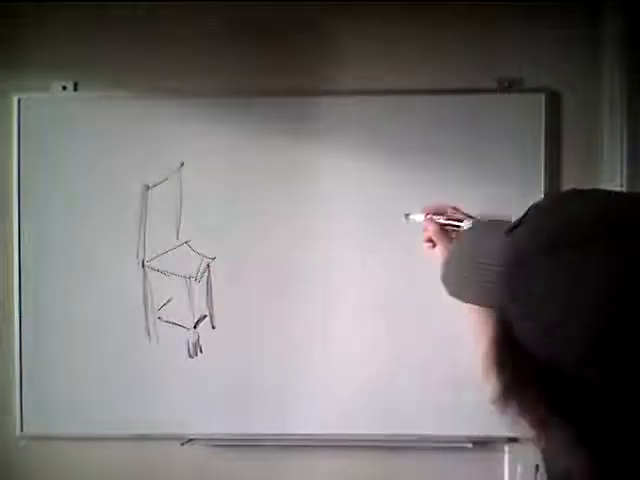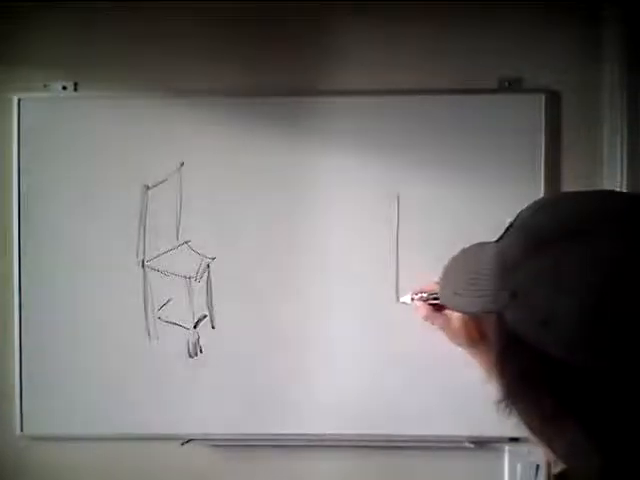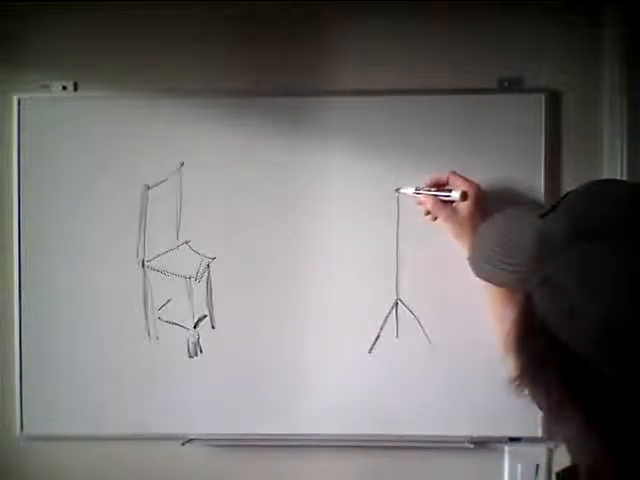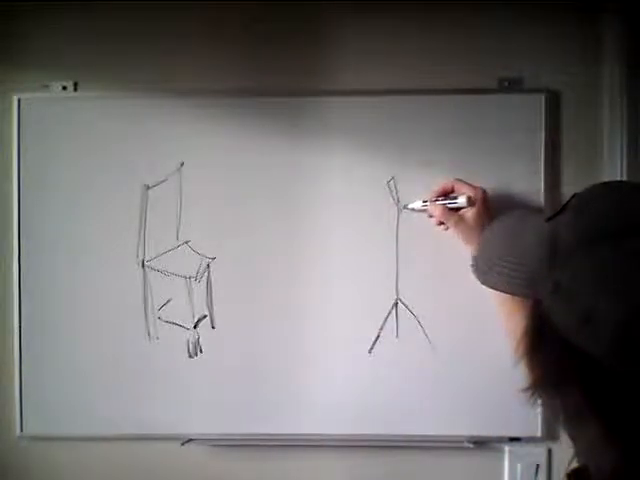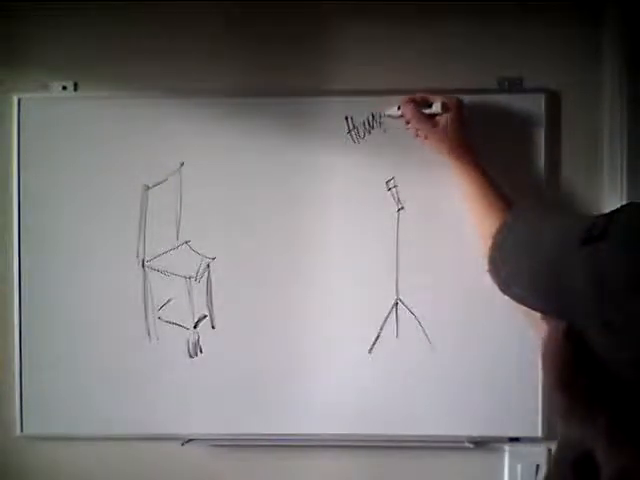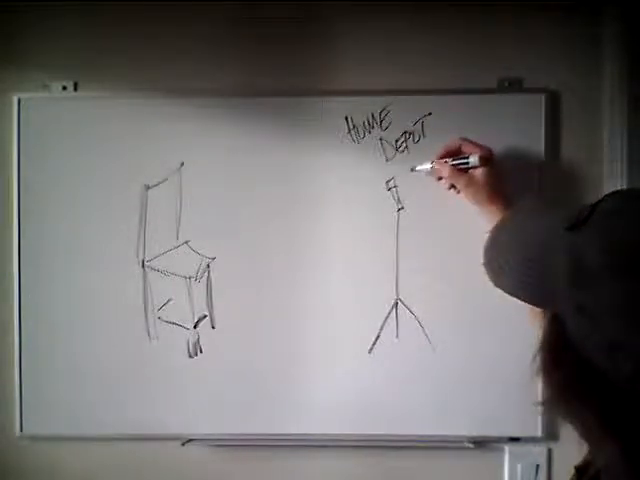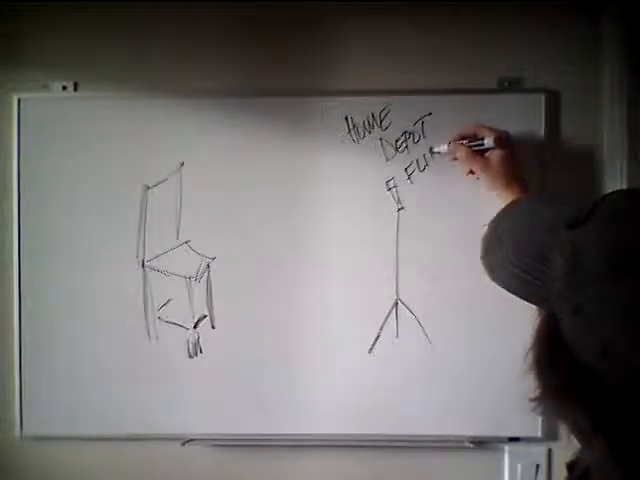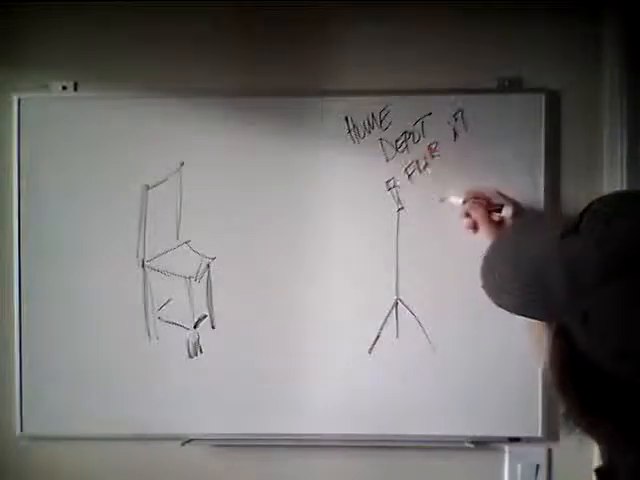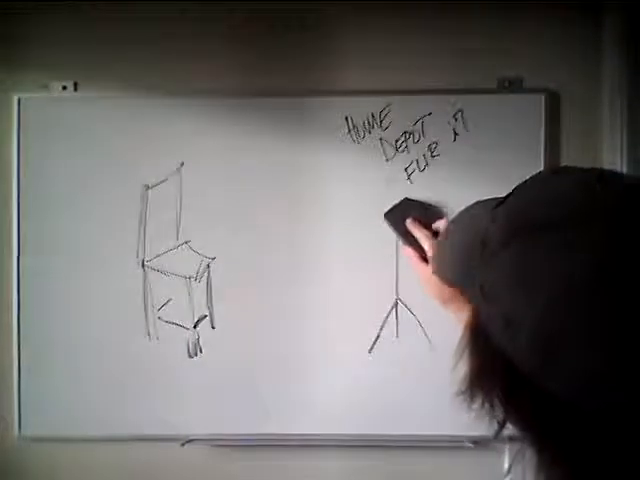But we have a chair, and then we have a cymbal stand that I wasn't using, and I put a thermal cam right here that I rented from Home Depot. And it was a Flir i7. Okay, so that's this thing.